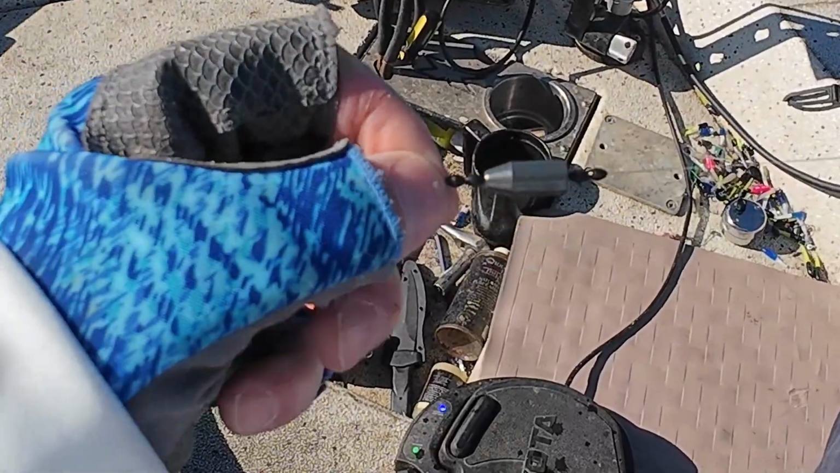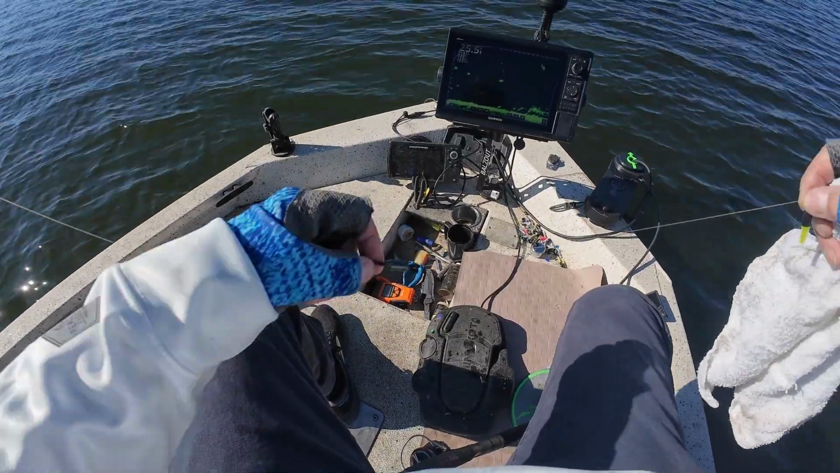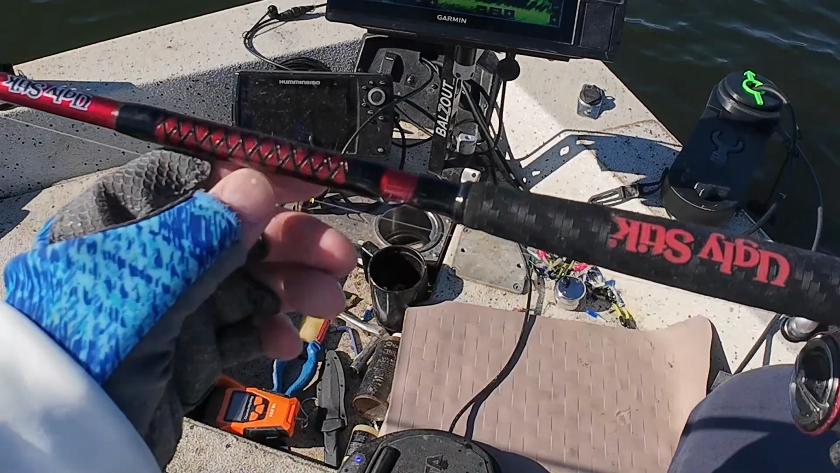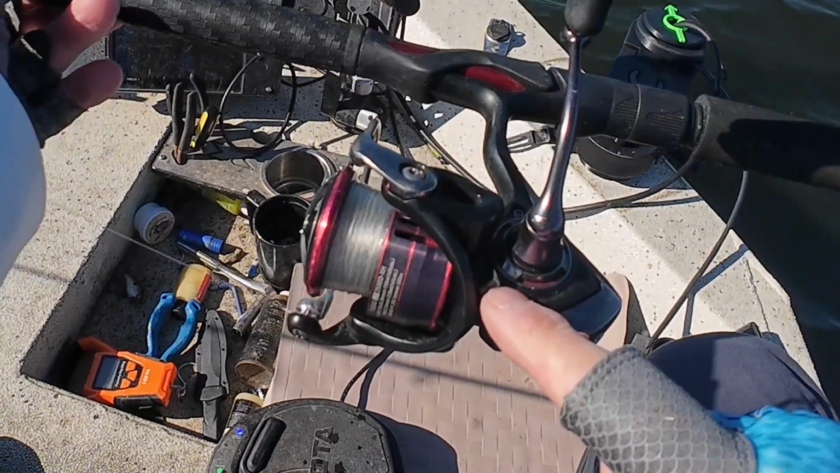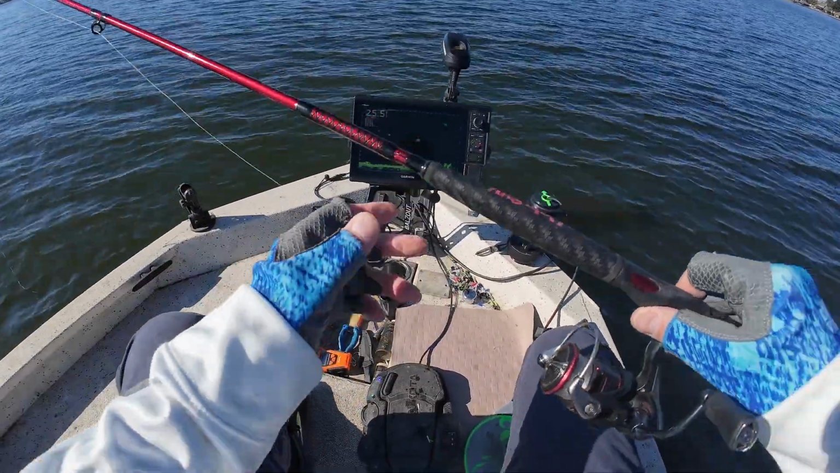10-pound test monofilament. This is a 3/8 ounce tungsten weight pegged, so I can get down there a little bit faster. And I got my 10-foot Ugly Stik carbon crappie rod. It's got the hook holder right there. You can feel the blank. Daiwa Fuego 2500 series reel. Loving it. 10-pound test monofilament. That's the setup.